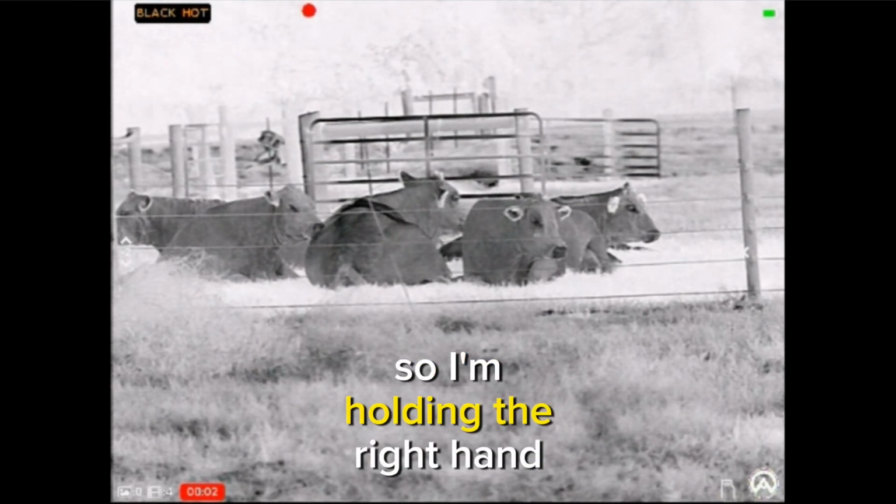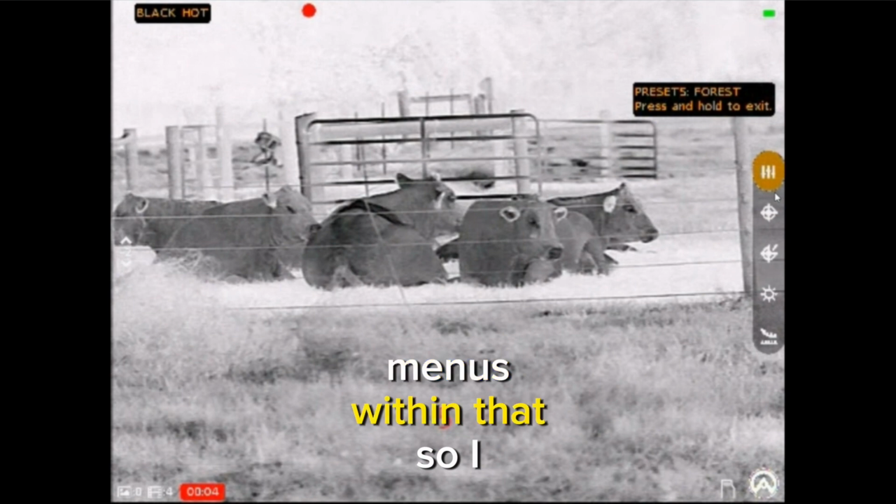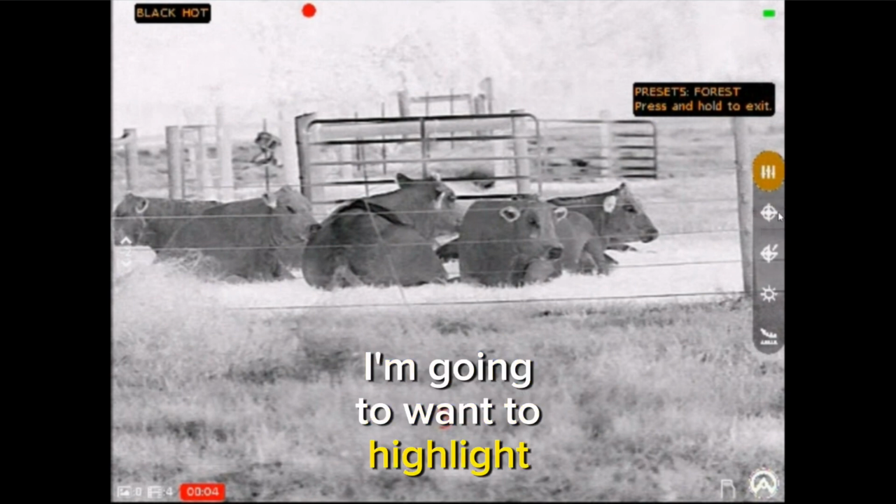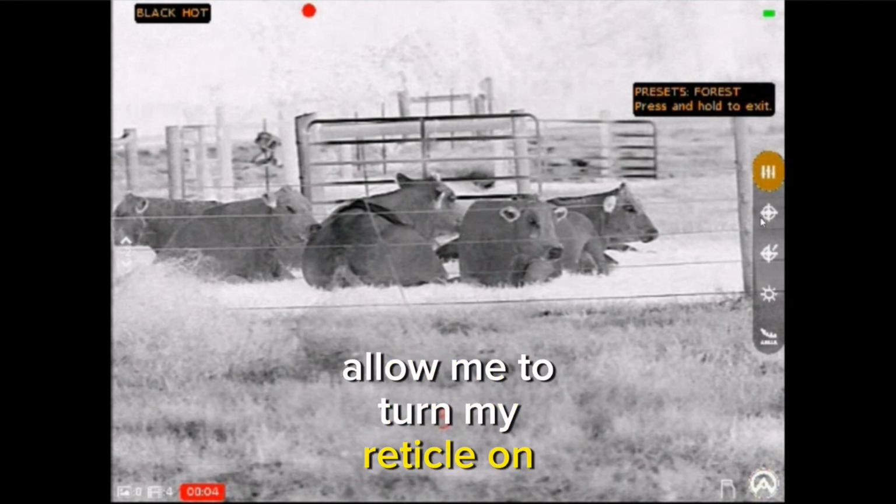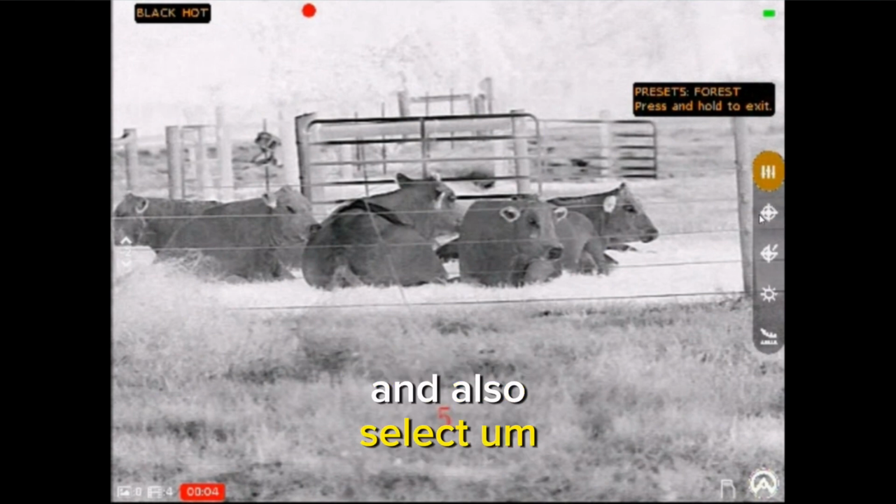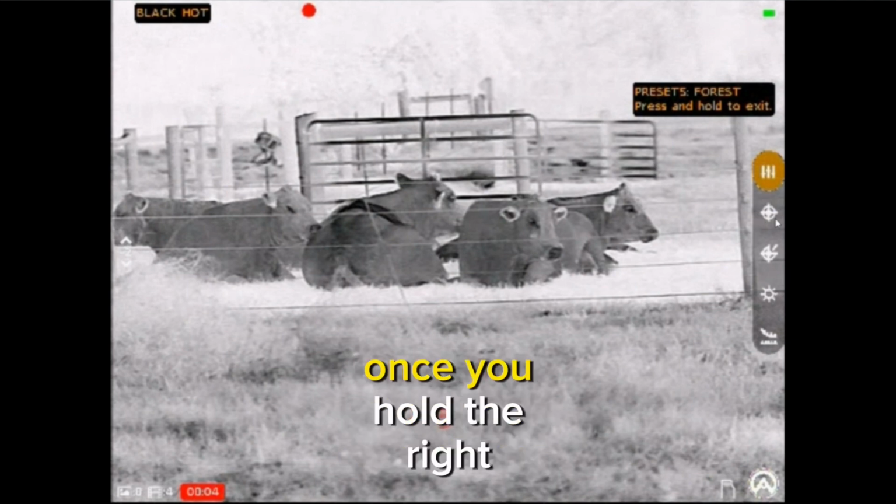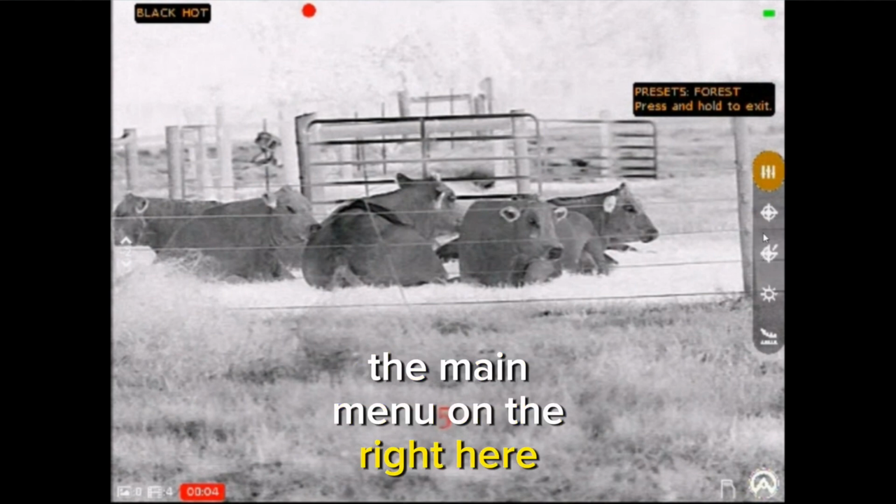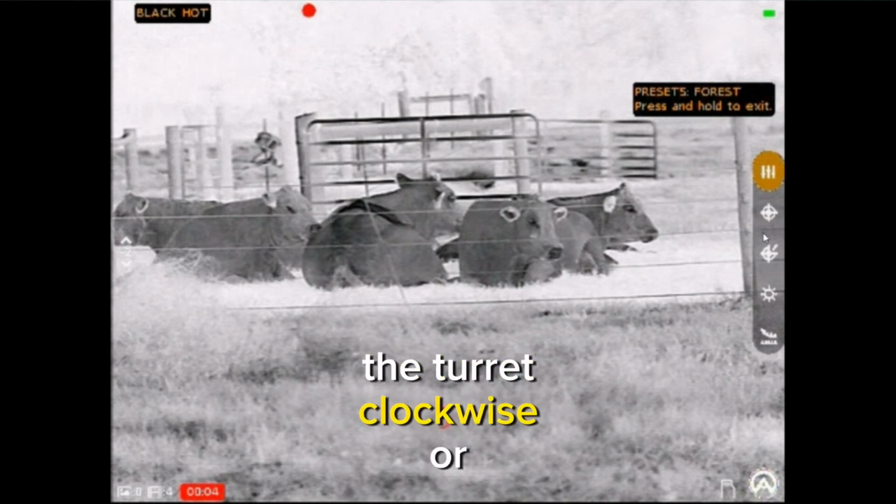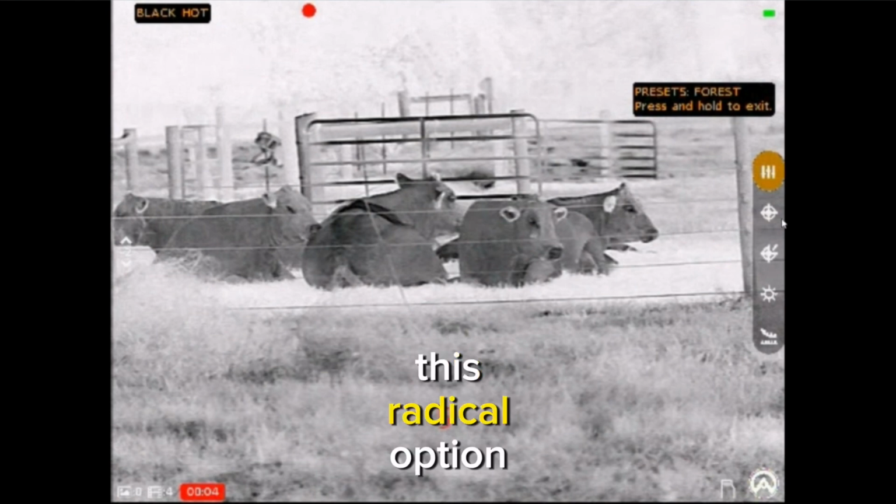So I'm holding the right-hand turret down, and it pops up this menu here, right? So these are all the little sub menus within that. So I'm going to want to highlight this option right here. This is what's going to allow me to turn my reticle on and also select which reticle I want to use. In order to get down to that menu, once you hold the right turret and it pops up the main menu on the right here, just simply turn the turret clockwise or counterclockwise and highlight this reticle option,